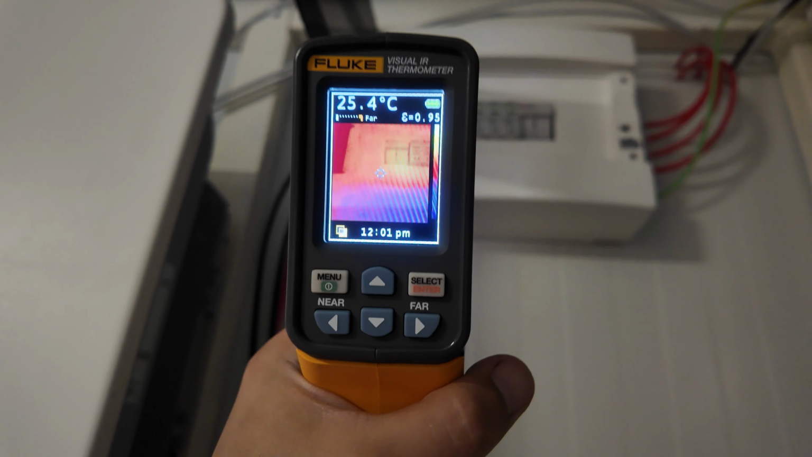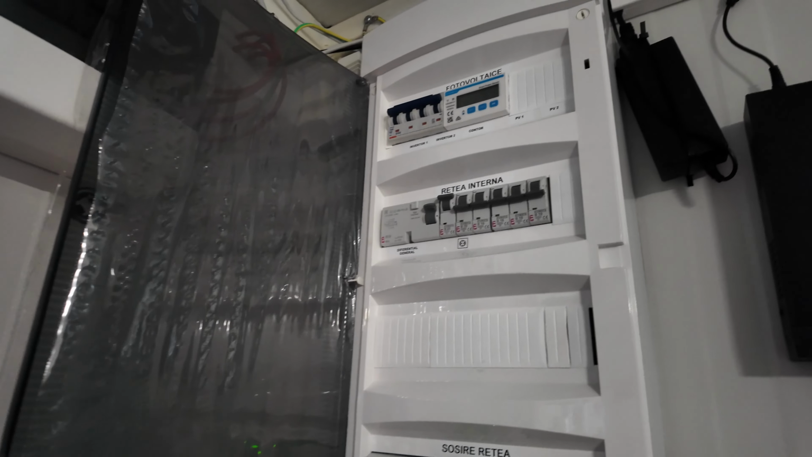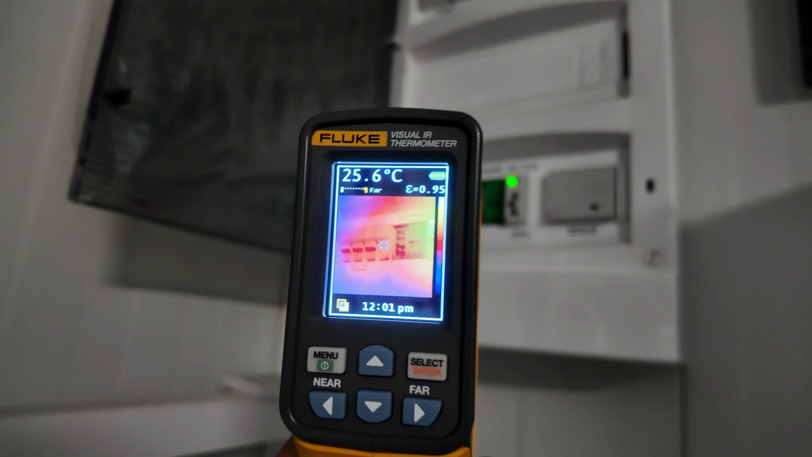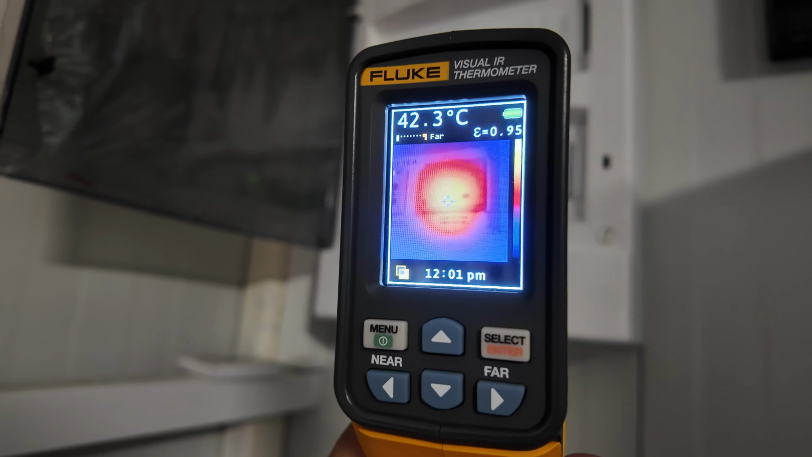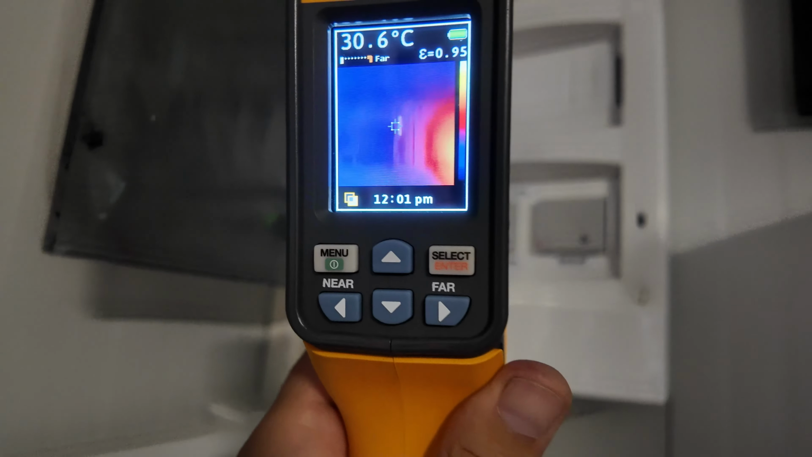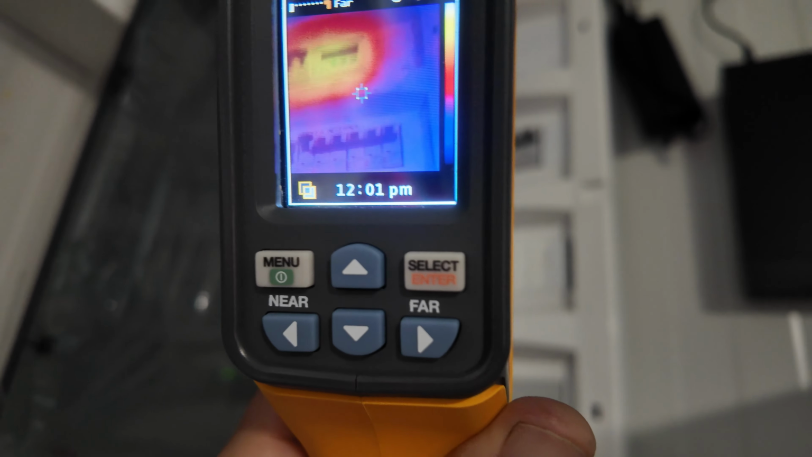And now let's check the AC cabinet. That is the main fuse, 26 degrees. And here we see a hotspot at 42 degrees at my contactor. It's normal to be at 40-45 degrees. Up there we have the AC fuses for consumers.